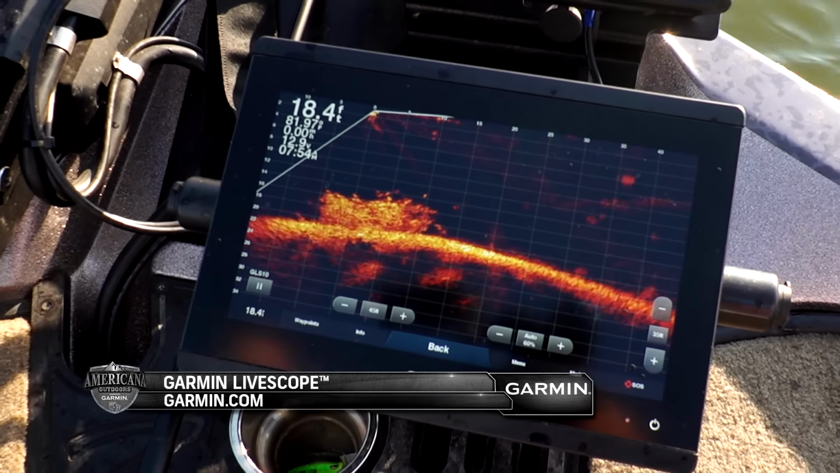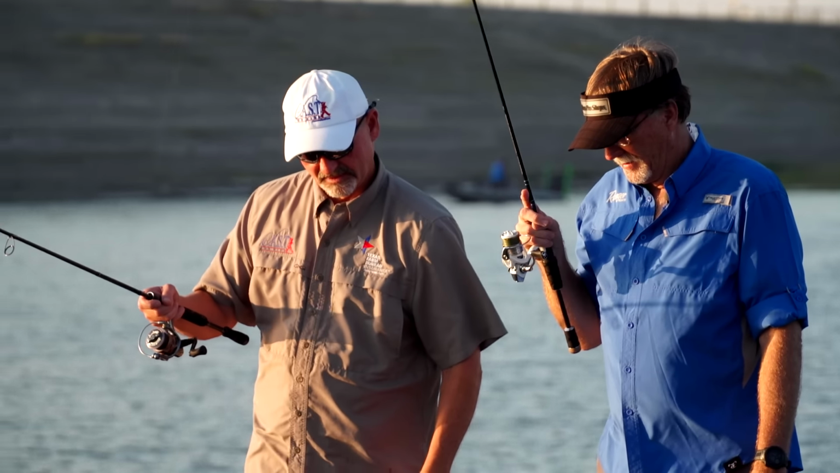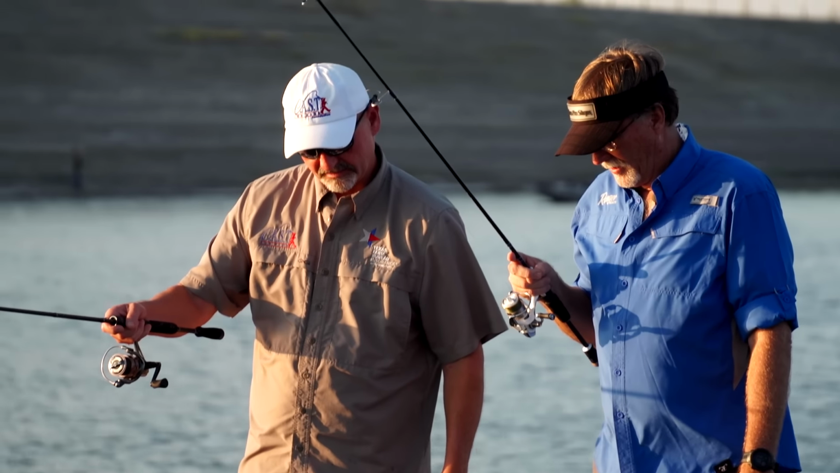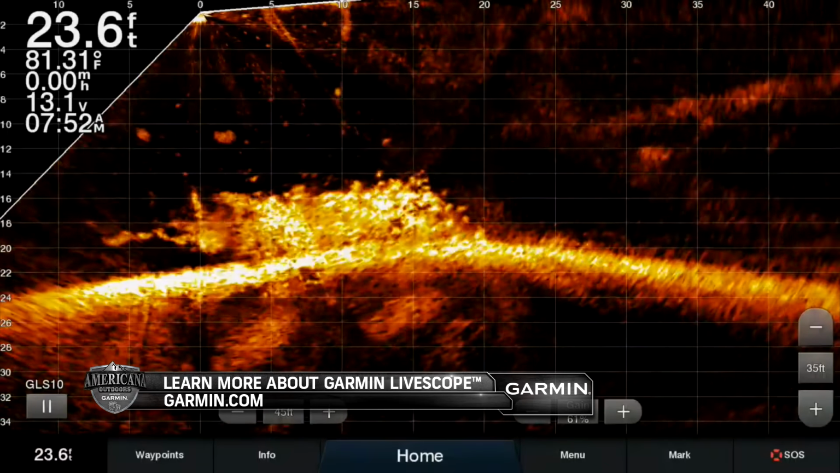We'd pull up to a tree or a brush pile that we thought was there, or a marker buoy. We'd drop it down, we'd reel up one crank. If they didn't bite it the first crank, we'd reel it up two cranks. They didn't bite it the third crank, we'd reel up three cranks. But we had no idea really, truly what was below us. Now with live scope, we know how many fish are there. We know what those fish are doing. We know how they're reacting when we're fishing.